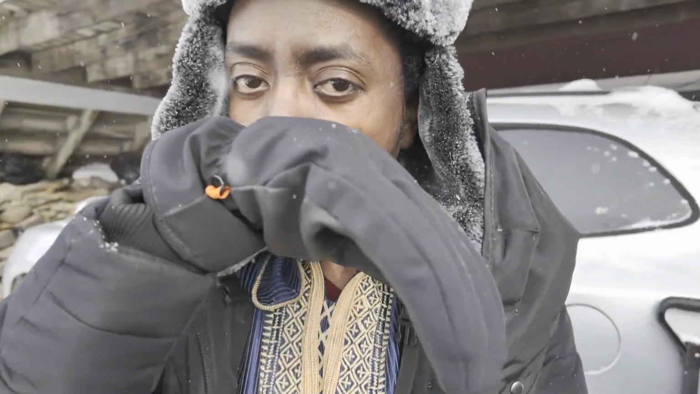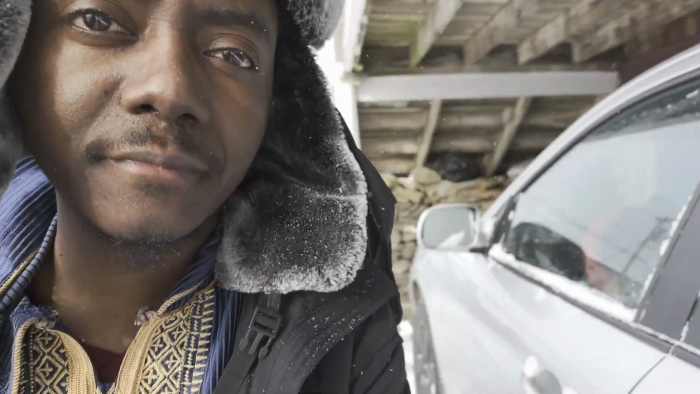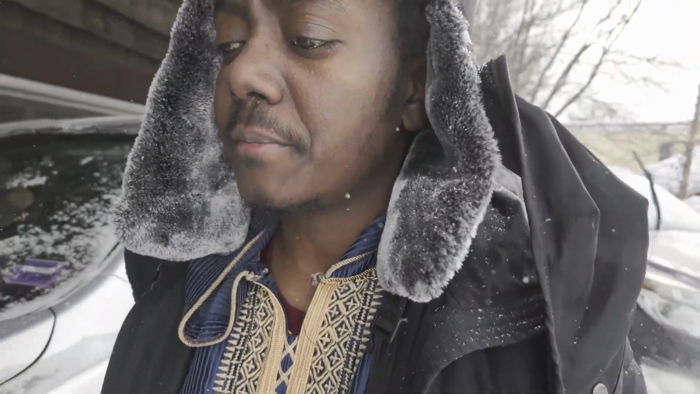Later, inshallah, we're gonna be using this car to pick up my brother who's coming back from Kenya. So I'll have to empty the stuff that's in the trunk, and yeah, we'll see. That's the plan. But for now, I'm gonna go back in, warm up, and relax for a bit.